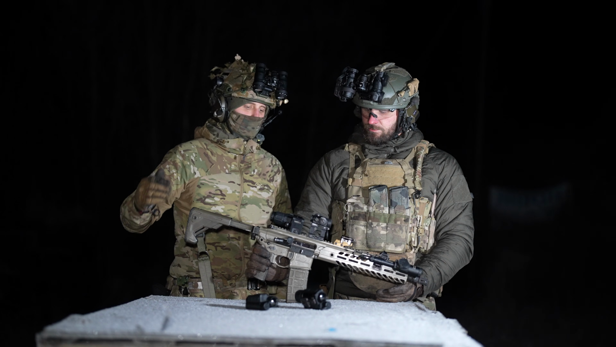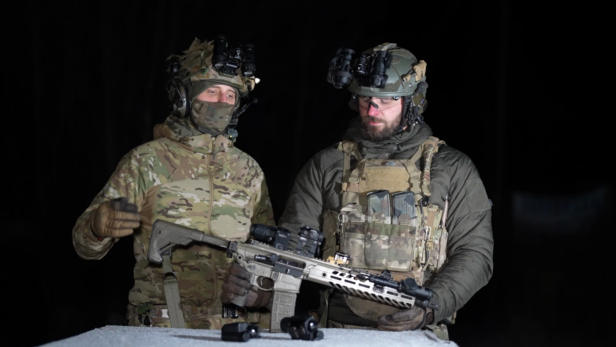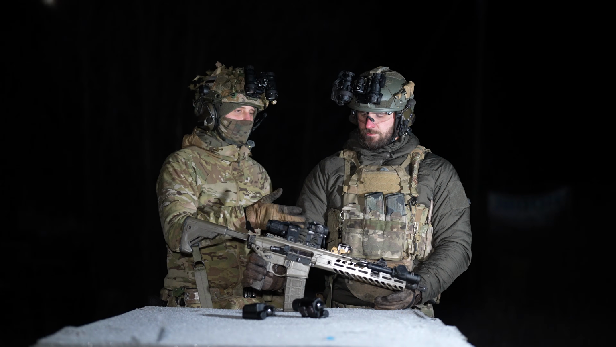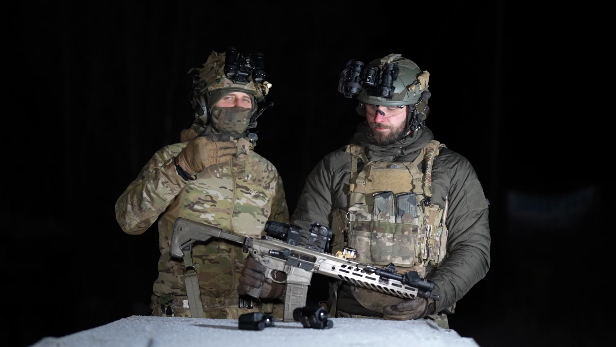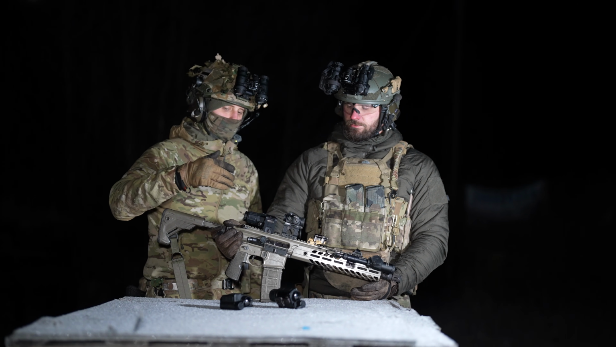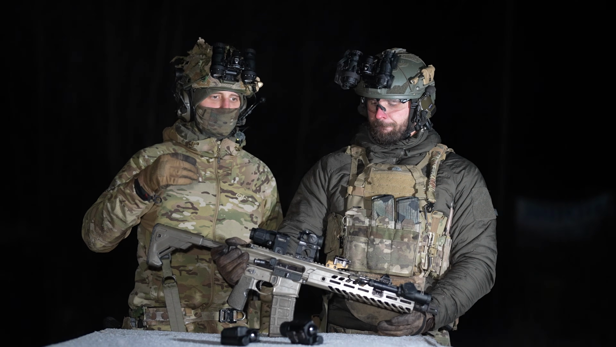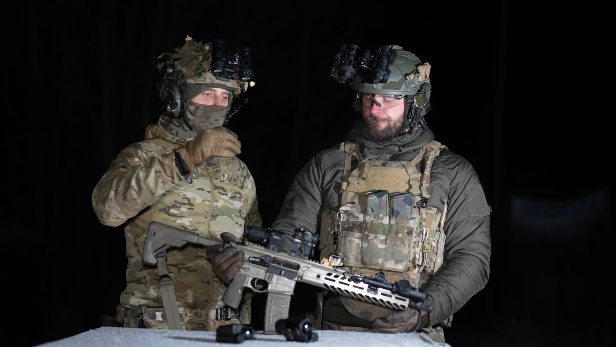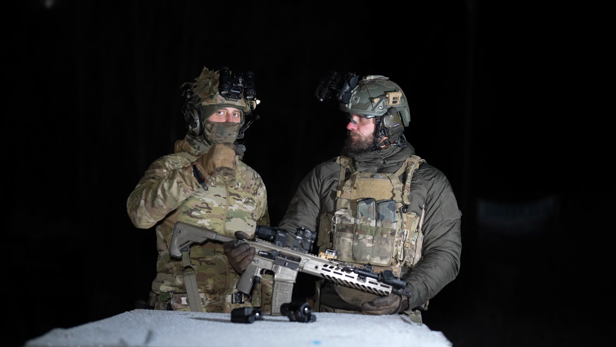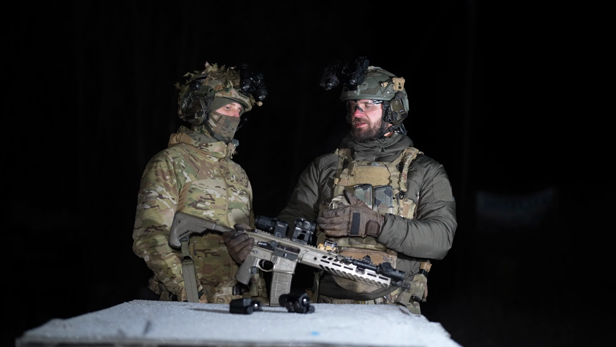The glass is really clear. Same as Eotech. You look through it, and during the day and also with night vision, it almost seems like there's no glass in between. Pretty much when you use night vision, you do not lose any brightness. If you're using cheaper optics, the picture you're seeing looks darker than the rest of the stuff, but not the case with this one. You can even see it during daytime.